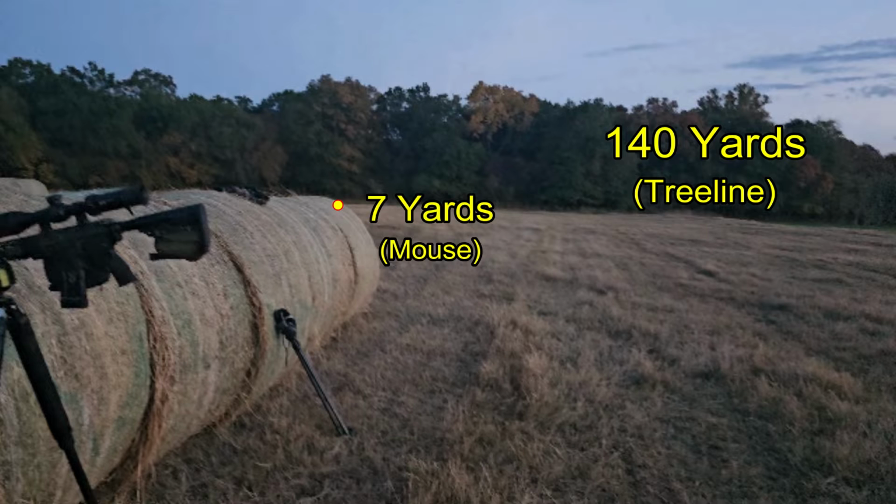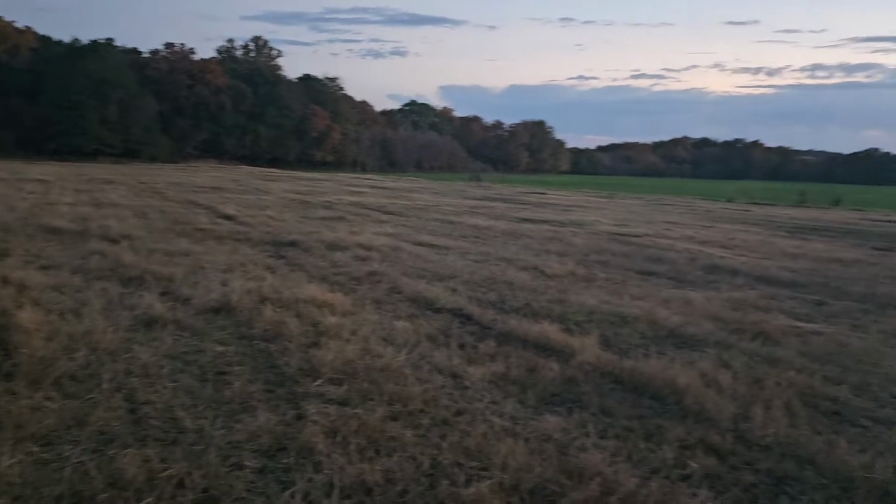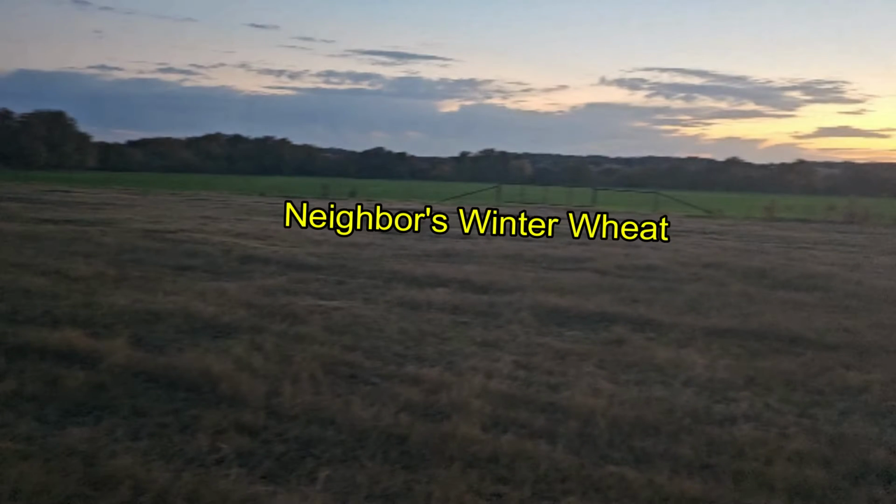And there's a tree line at 140 yards, and in a little bit you'll see a mouse at about 7 yards. And where are the hogs going? They're going to the neighbor's winter wheat field to graze.